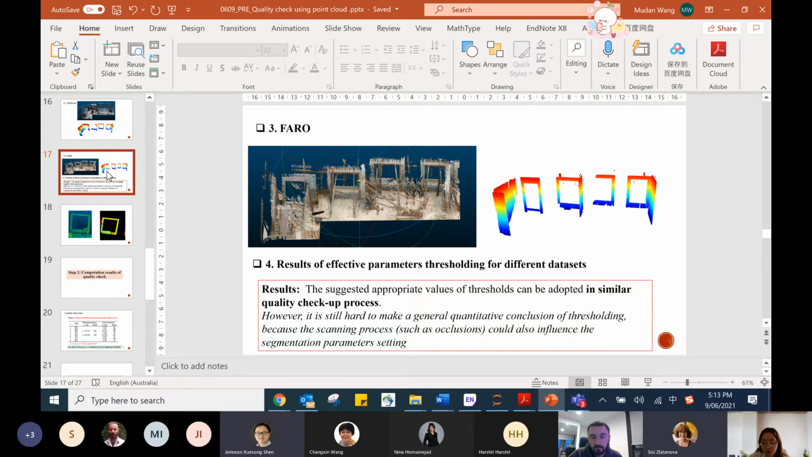And also, Mudan, just to add to the points mentioned by Mitko, I think for the Leica C5 the accuracy is about 1 millimeter. Yeah, you might consider that as well. I just realized another key suggestion here.